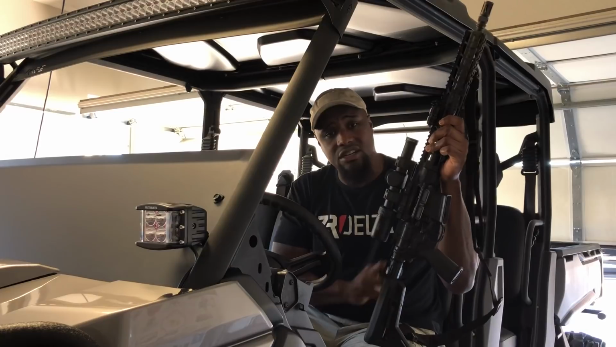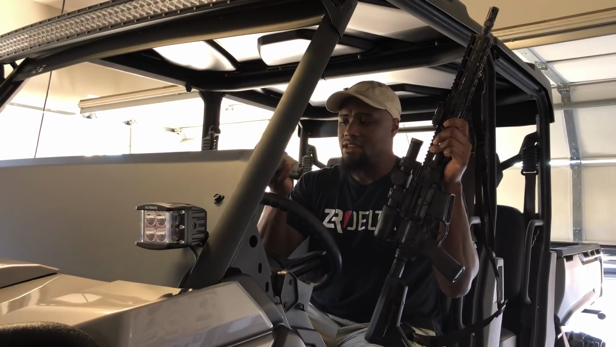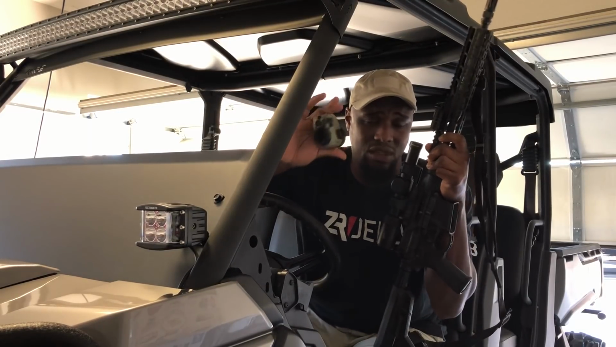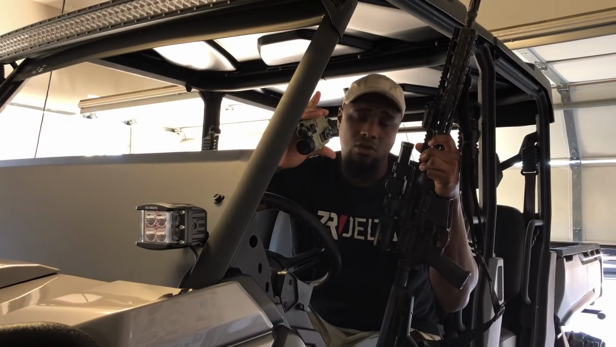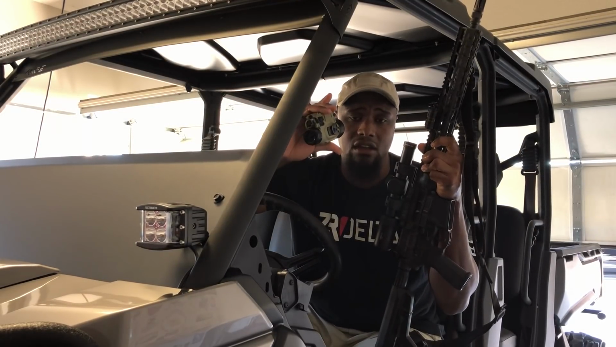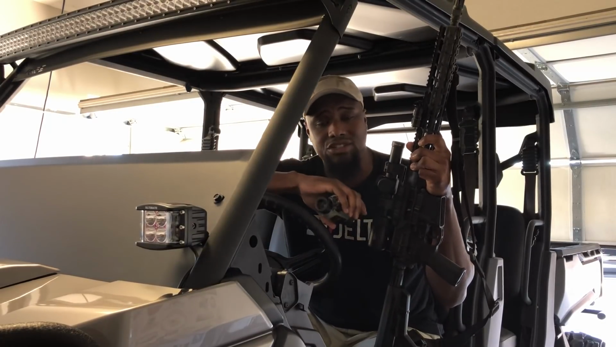This rifle is clear, okay? And I absolutely love using this thing as a clip-on because there's zero parallax issues with this thermal. What does that mean? You don't have to worry about your point of impact, okay? There's a lot of other thermals out there in the industry that you can use in front of your day optic, but your point of impact shifts.